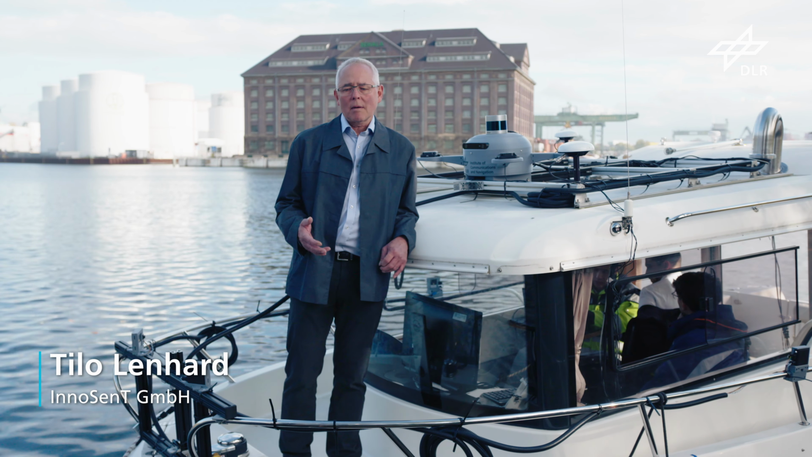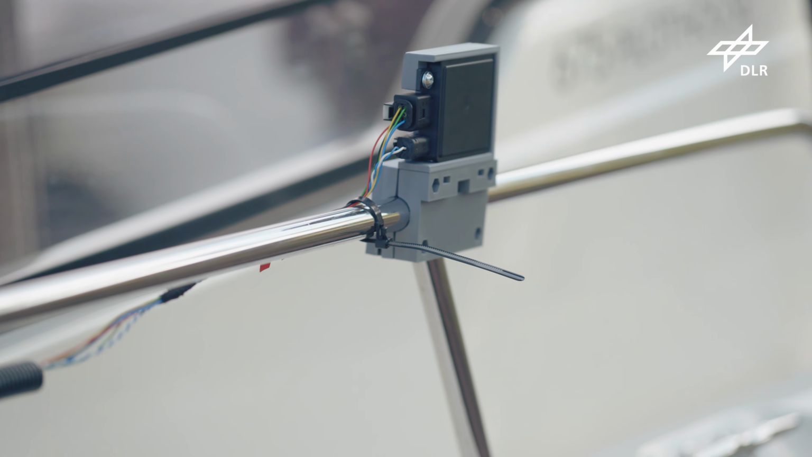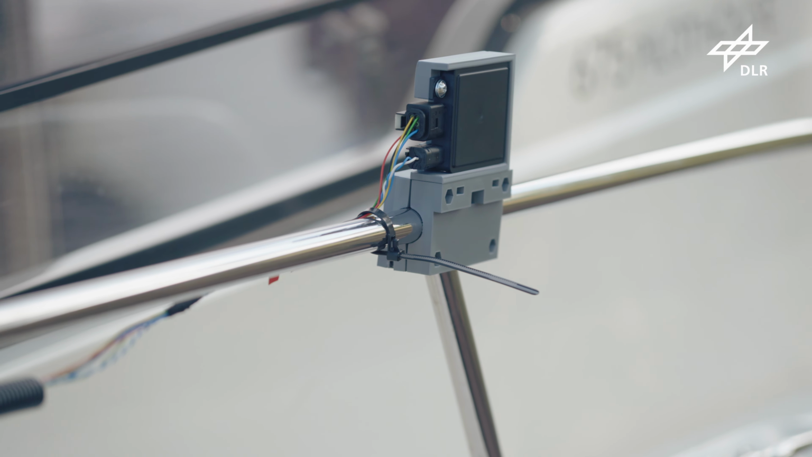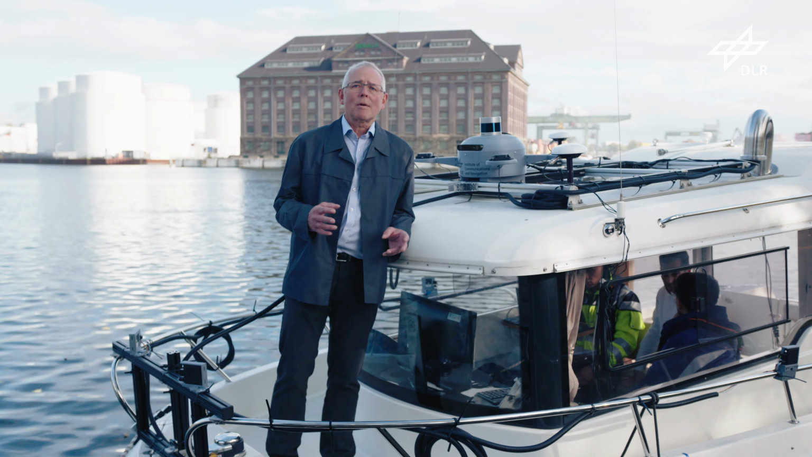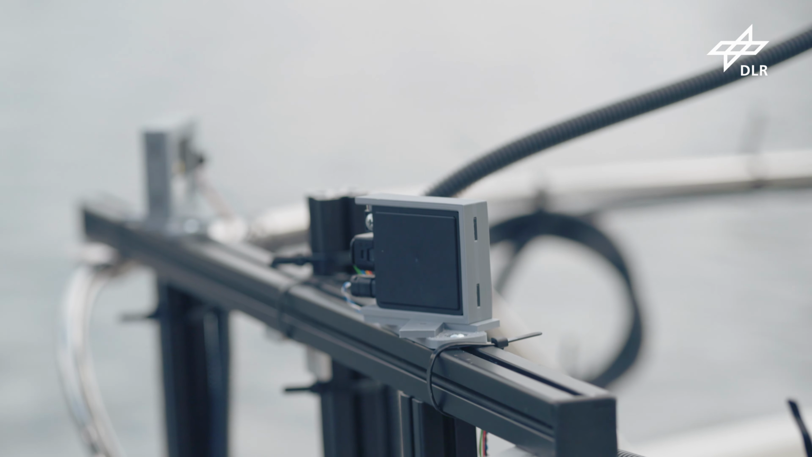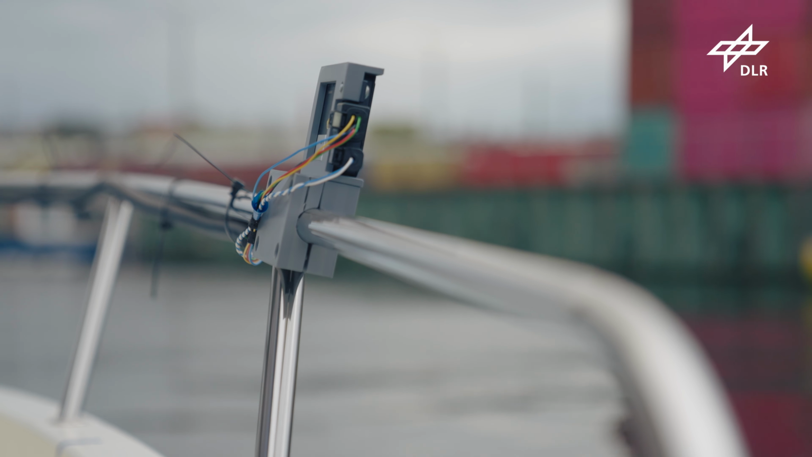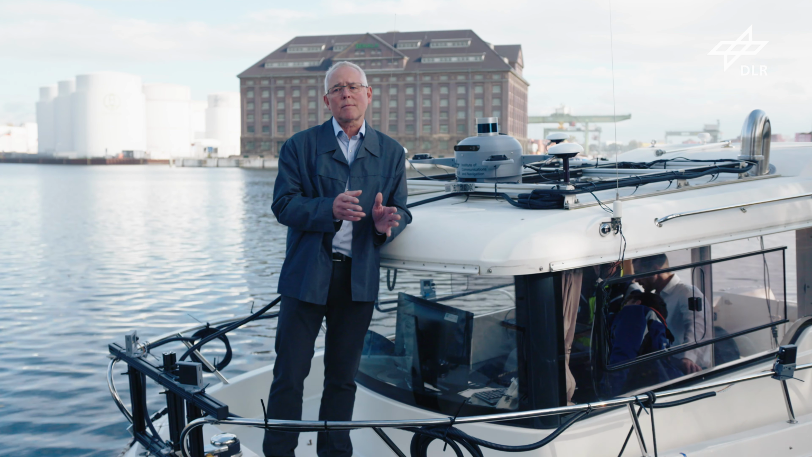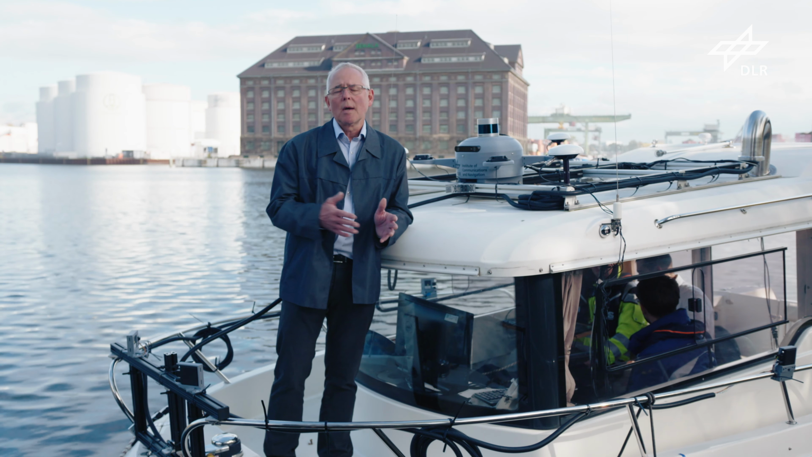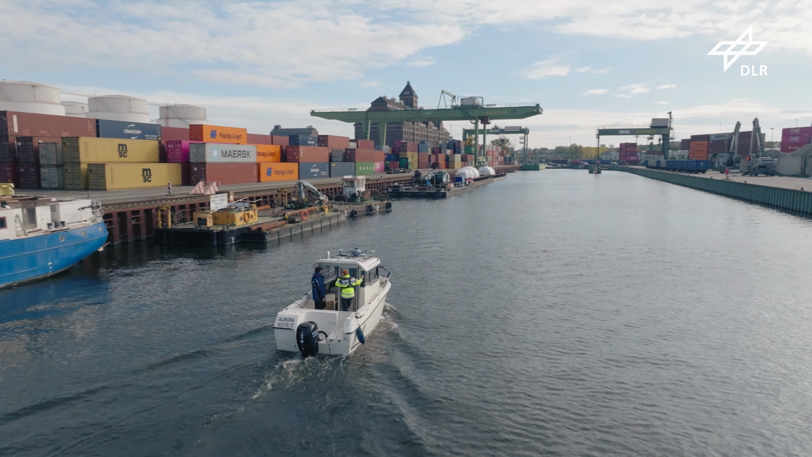InnoSent is a leading company for radar technology. We are developing and manufacturing radar sensors and radar systems for automotive and industrial applications. The aim of the project was to find out if we can use the relatively cheap automotive radar technology in the ship application. And we want to close this gap from close distance, starting at a few centimeters, up to 100 meters or 200 meters. This is what usually automotive radars do.